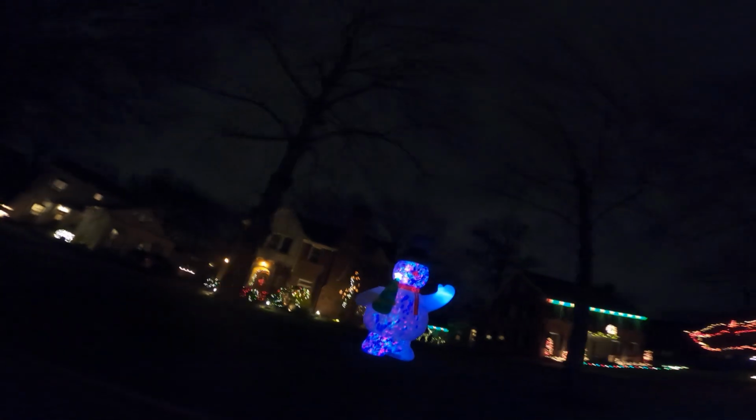Maybe it was just a house. Maybe it wasn't a tree. This house is all lit up. Look at that house. They got the lights going. They know what's up. Wow, look at that big snowman. Yeah, it might have been the house I saw. It was as tall as a tree. That's pretty nice. That snowman's got to be like 14 feet tall or something back there. That's a huge snowman.